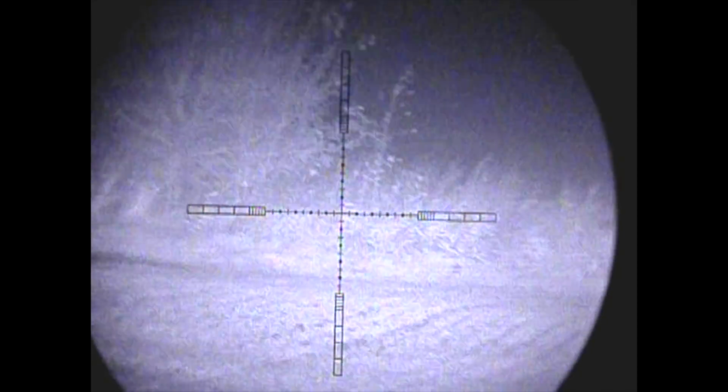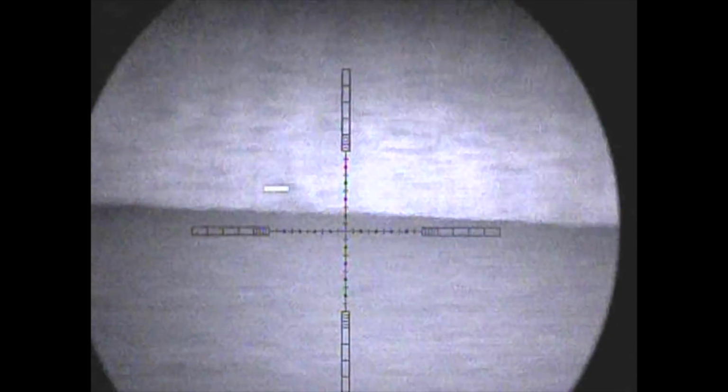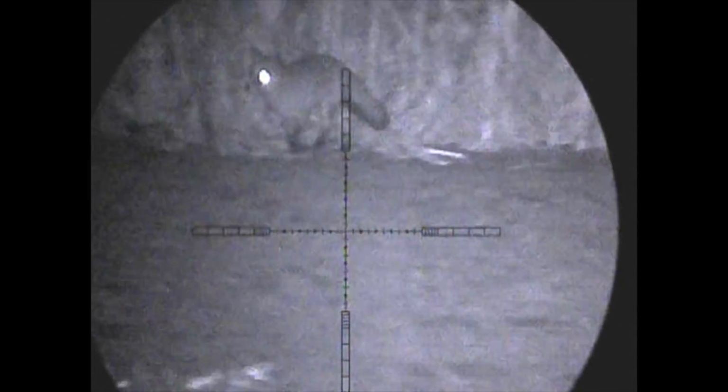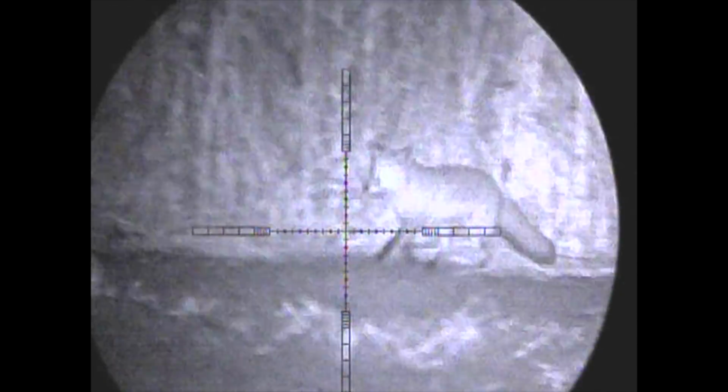So I decided to go back solo a few evenings later on a windy evening when I put the vixen in heat call on, which tends to work very well early, late December, early January. The mating calls tend to work very well. And as I scan back down this long piece of cover, out pops the vixen heading towards the caller. Now notice with this vixen that you've only got one eye shining back, and you'll see in a second, as I did manage to pop this one down, that she was clearly blind in her right eye.